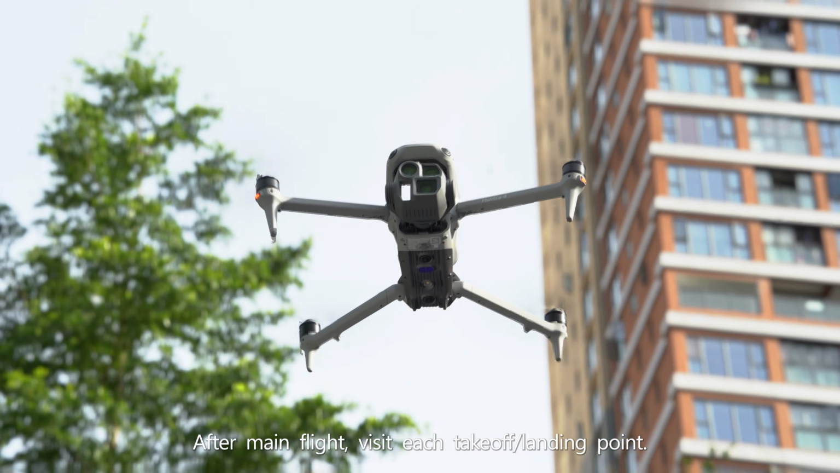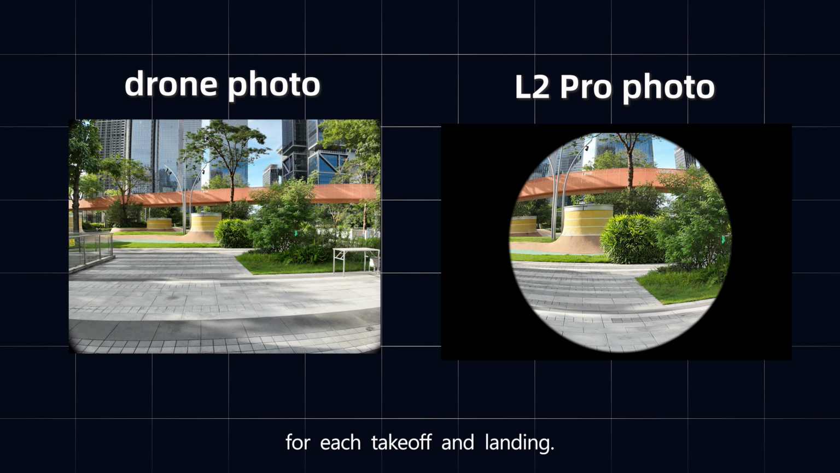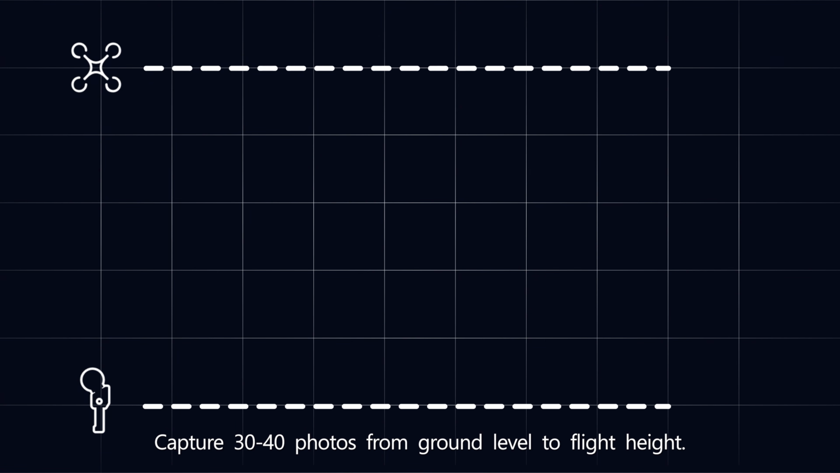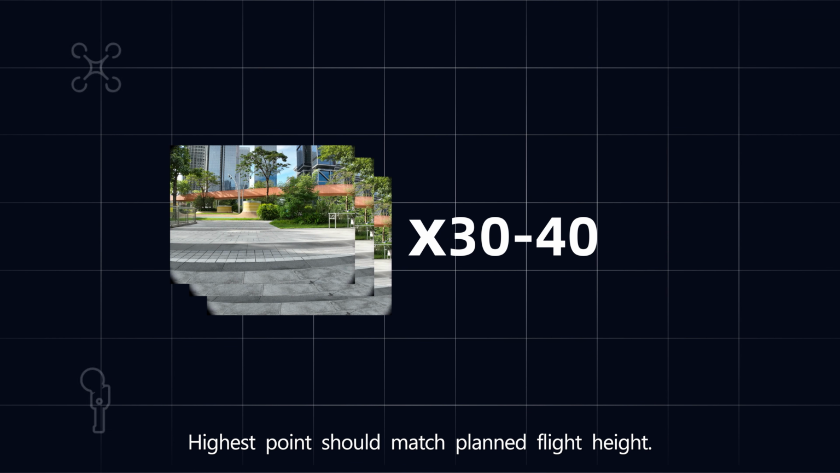After the main flight, visit each takeoff and landing point. Point the camera at fixed objects visible to both the drone and the L2 Pro for each takeoff and landing. Capture 30 to 40 photos from ground level to flight height. The lowest point should match the Lixel scanner ground collection height. The highest point should match the planned flight height.